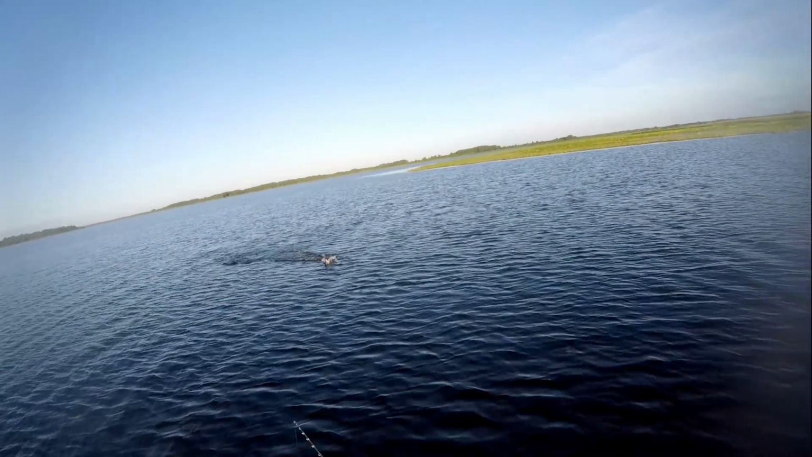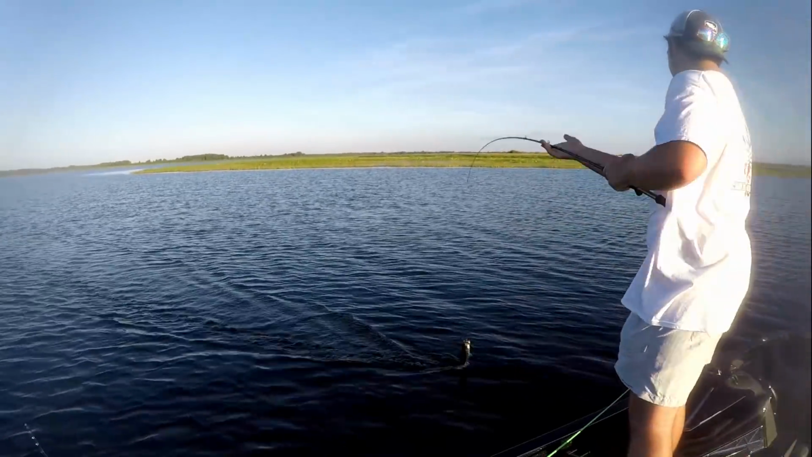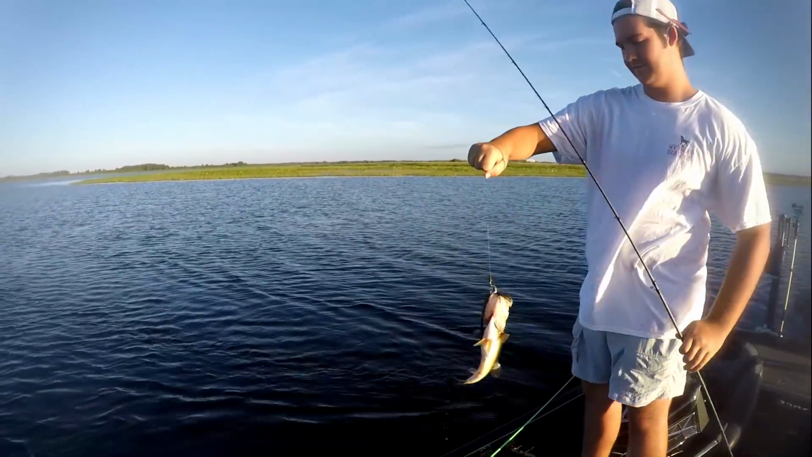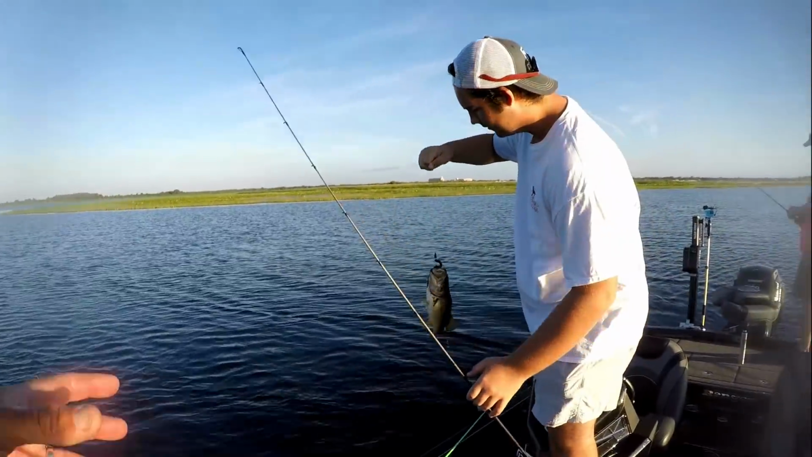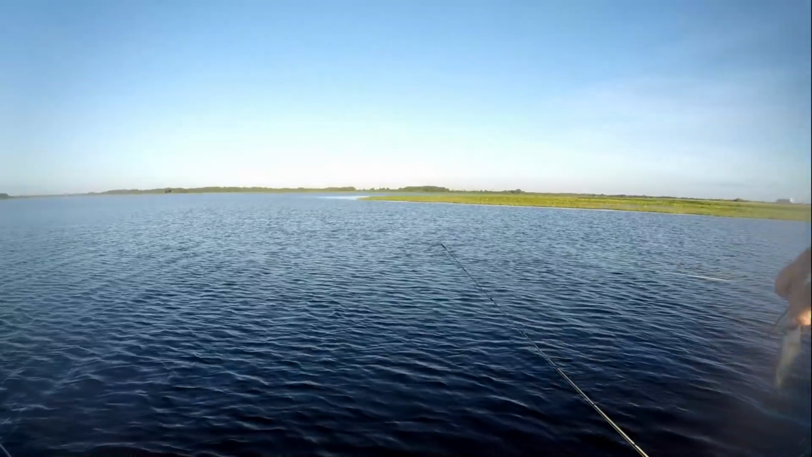Told you they were right here. That's what I want them to do in tournaments. In tournaments, they just dig and they're stripping out drag and they're always barely hooked.